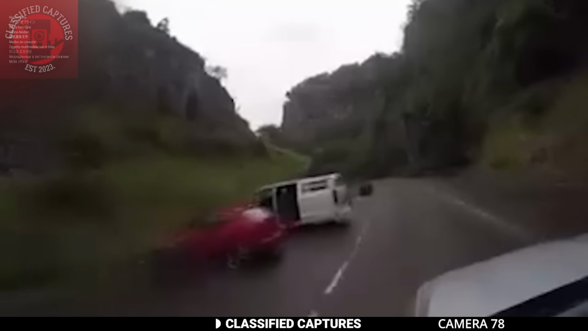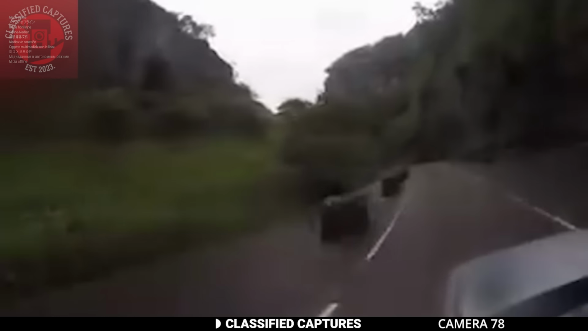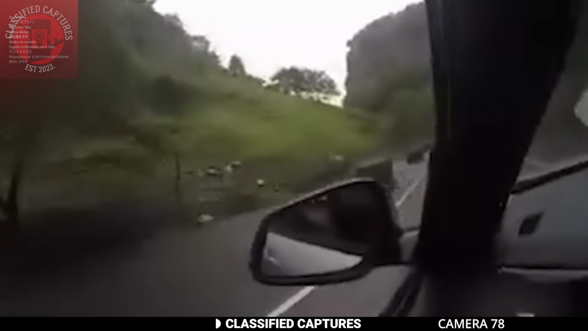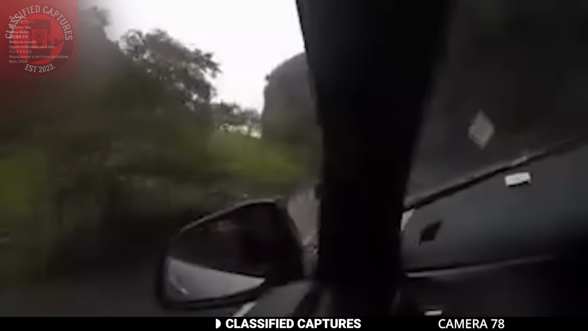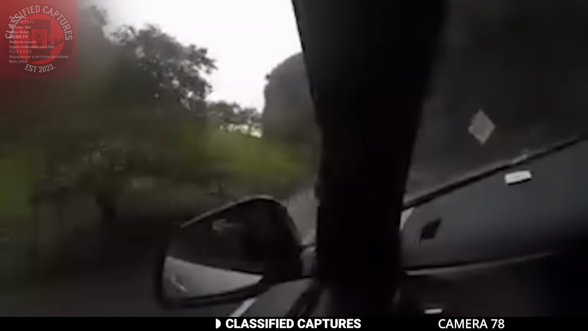This footage comes with little context, but what it captures is definitely strange. A passenger in a car was filming the mountains while driving when she caught something unusual on camera. In the sky, a flying disc suddenly zips across the frame at an incredible speed. It happens so quickly that if you blink, you might miss it.